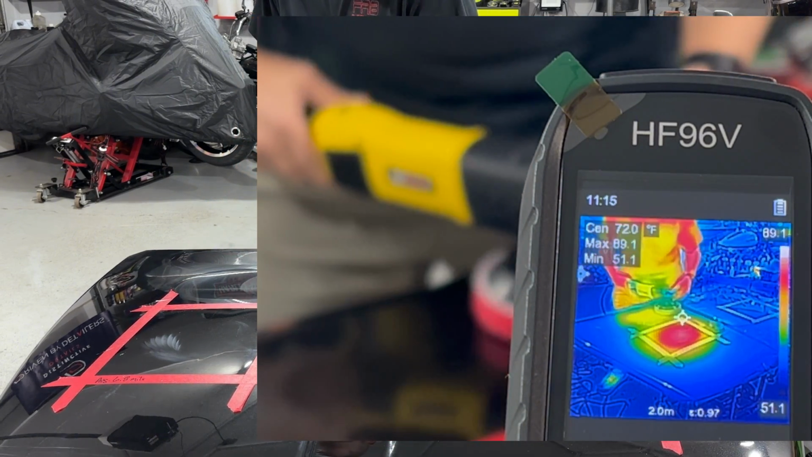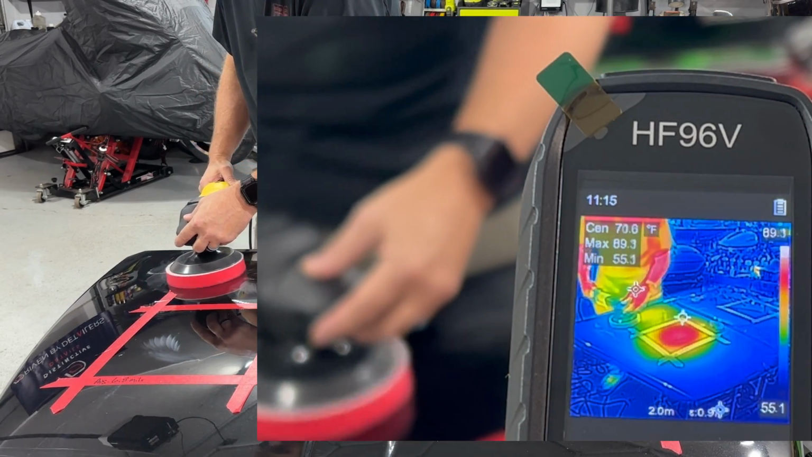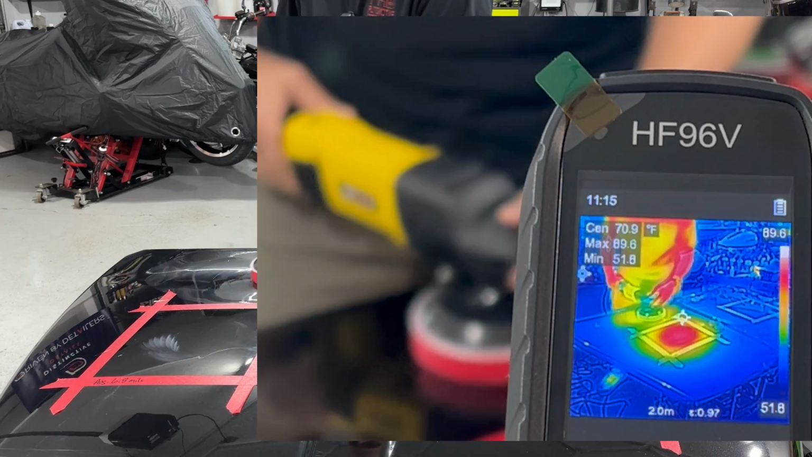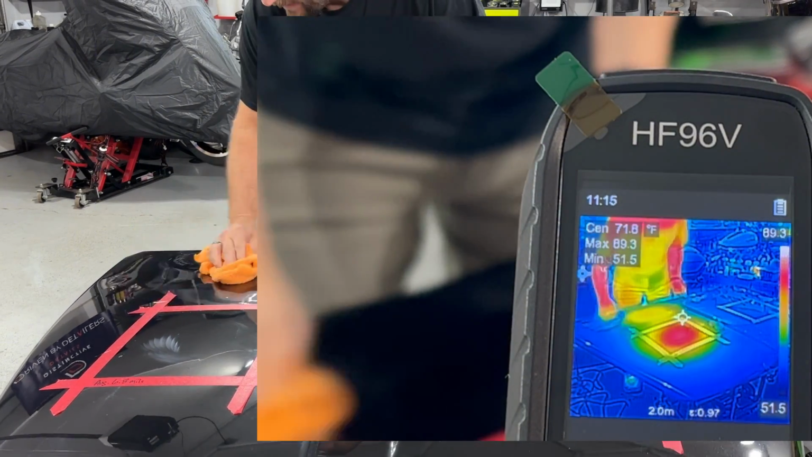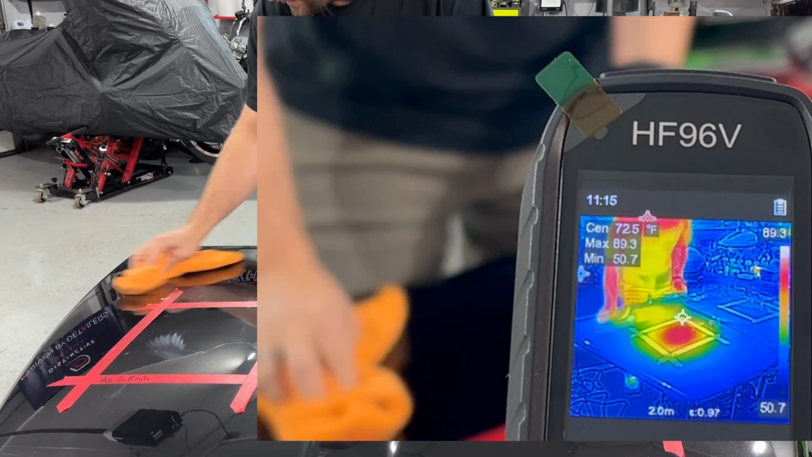Nice and smooth, because I use the rotary to finish, not cut. So once again, technique is what can get you in trouble with a high-speed rotary. You notice we're not using a high speed, we're actually using the lowest speed.